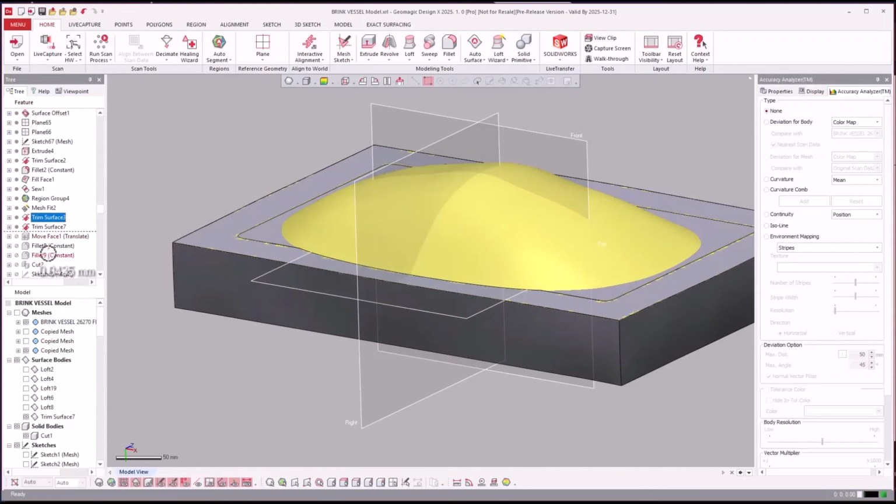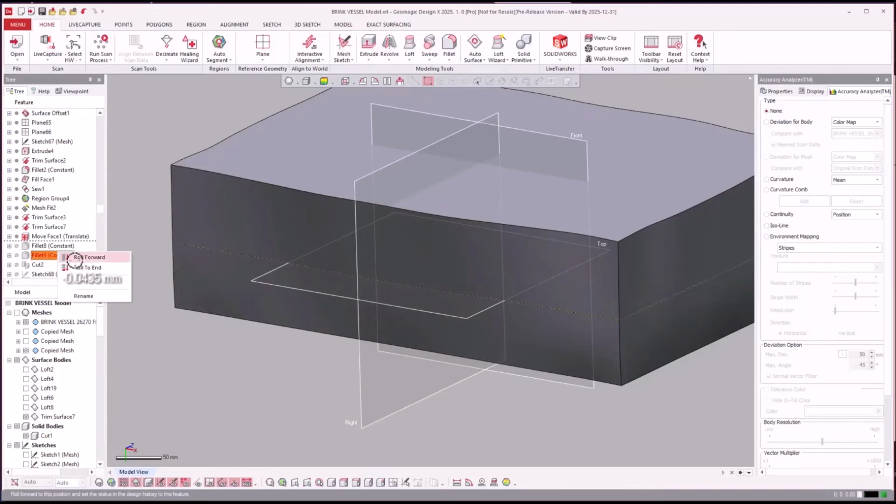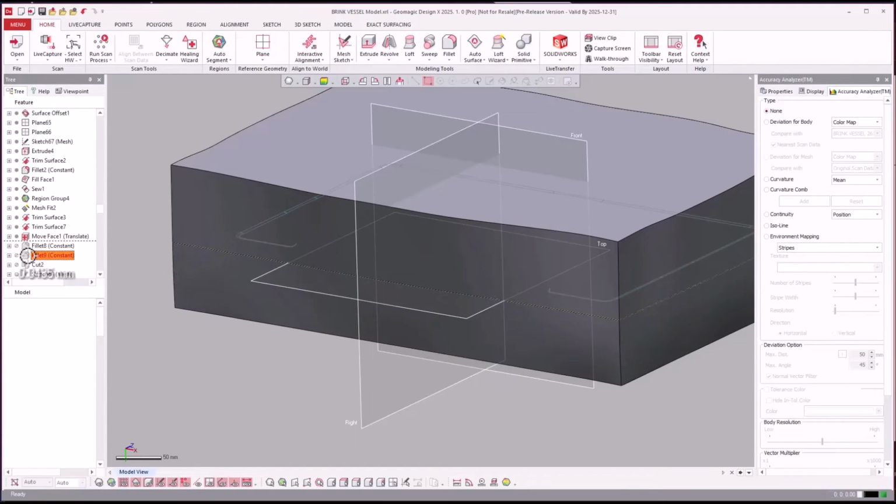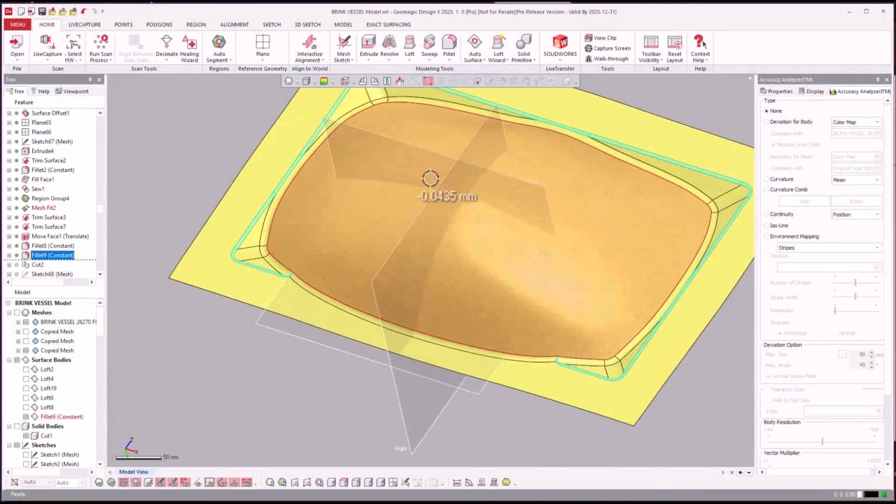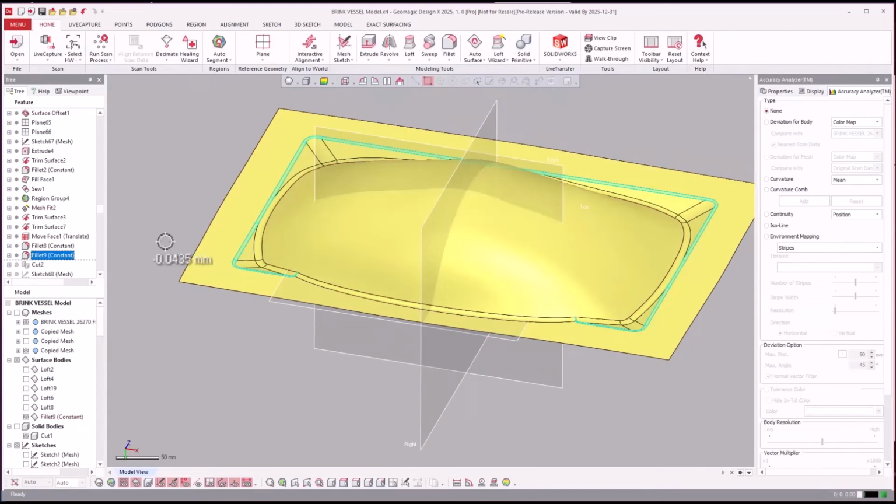So what we did here is we used some direct modeling. We went ahead and just did a move face and moved it past. And then right before we cut it, we applied some fillets to the tool. Sometimes it's easier to apply the fillet to a tool and then cut it away.